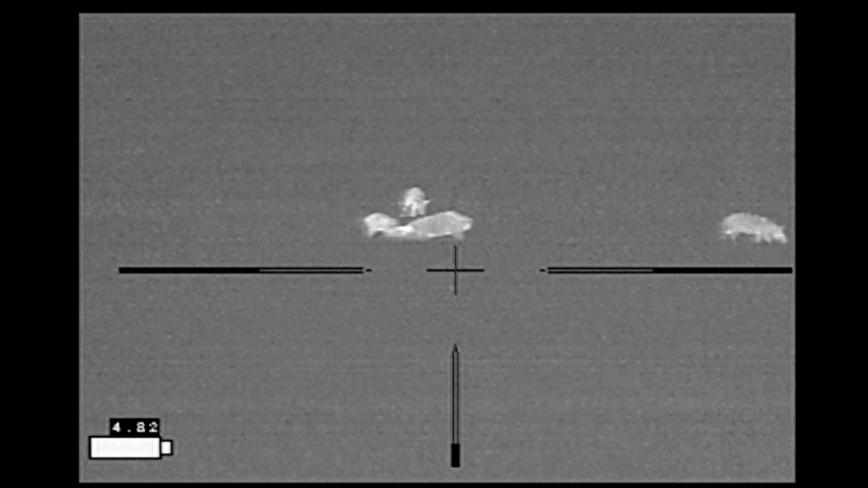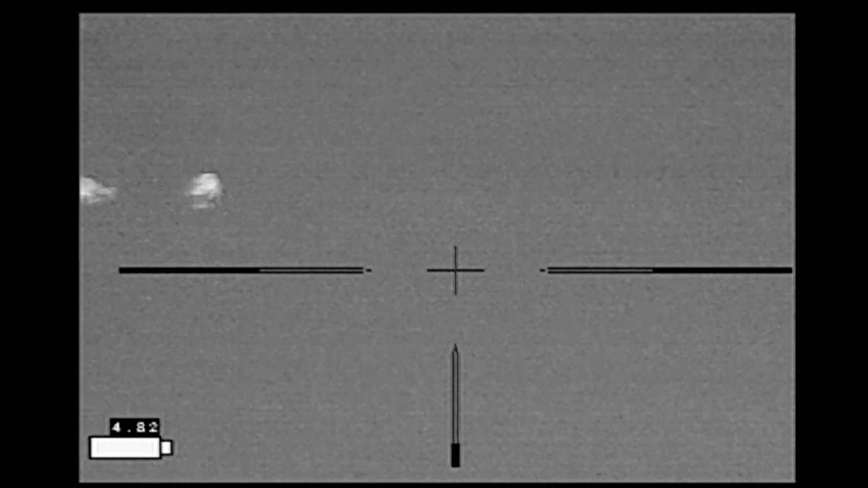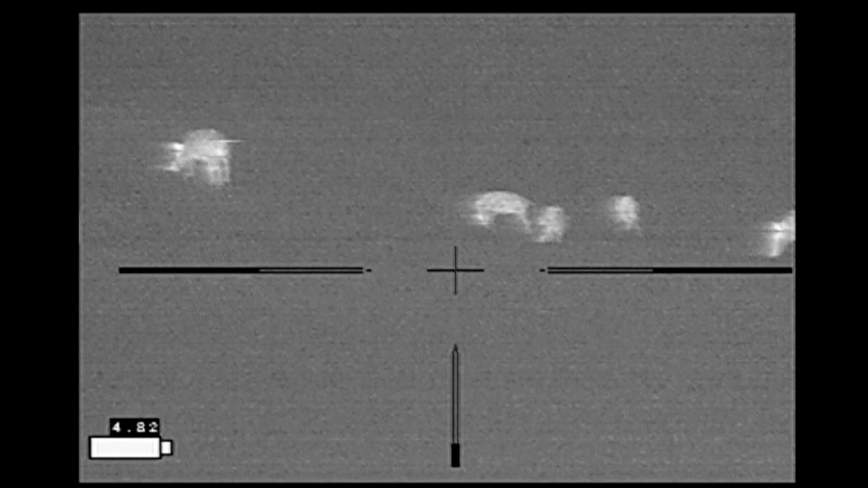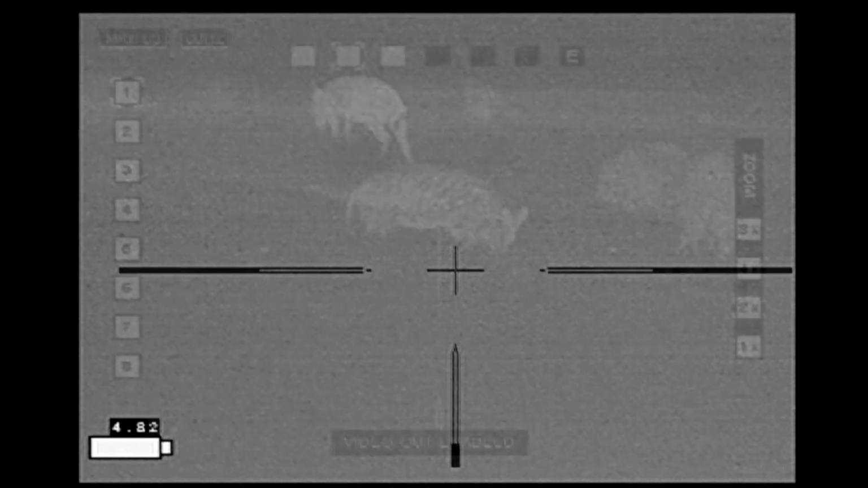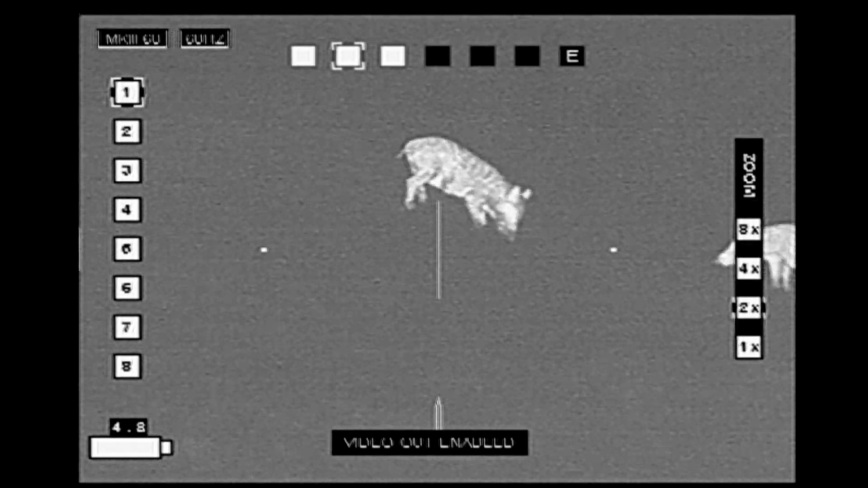Carpe sus. Neighbor to the north of this property said he had a hog problem. Said most of his hogs were coming from the property to the south. This is one of the properties that I hunt. So I checked into it. Sure enough, there were some hogs coming in.